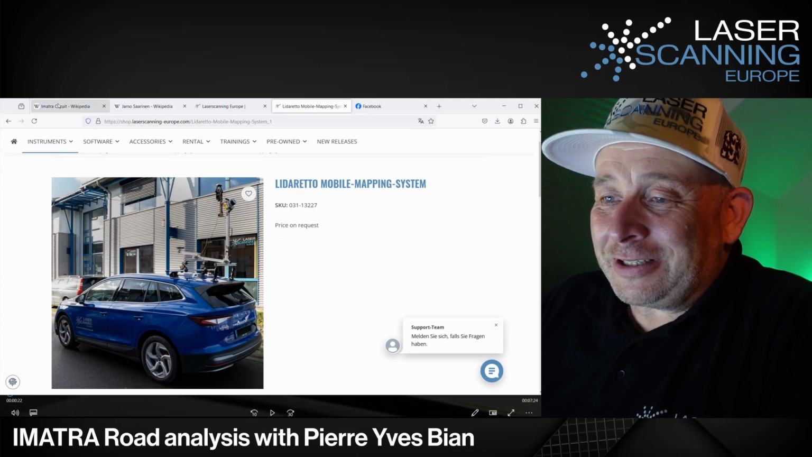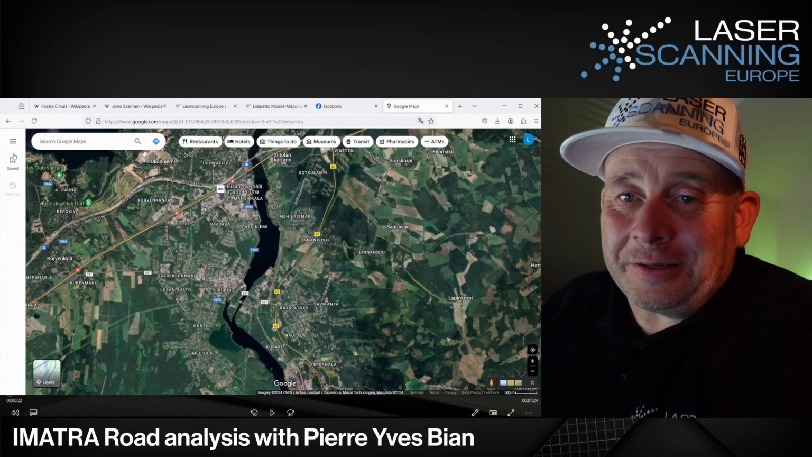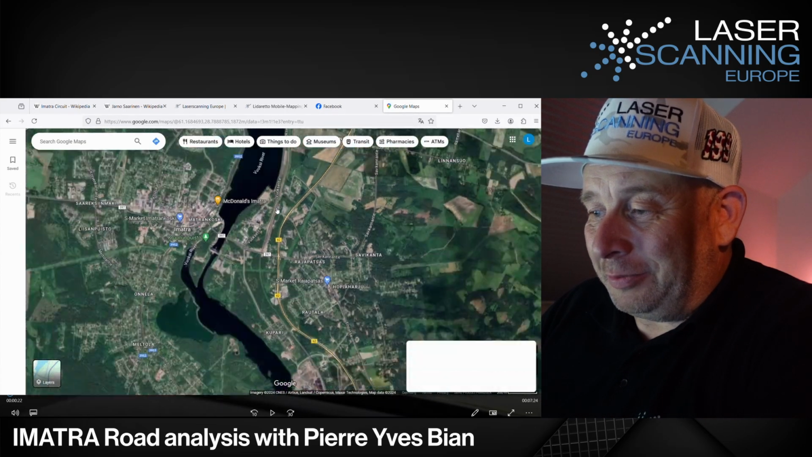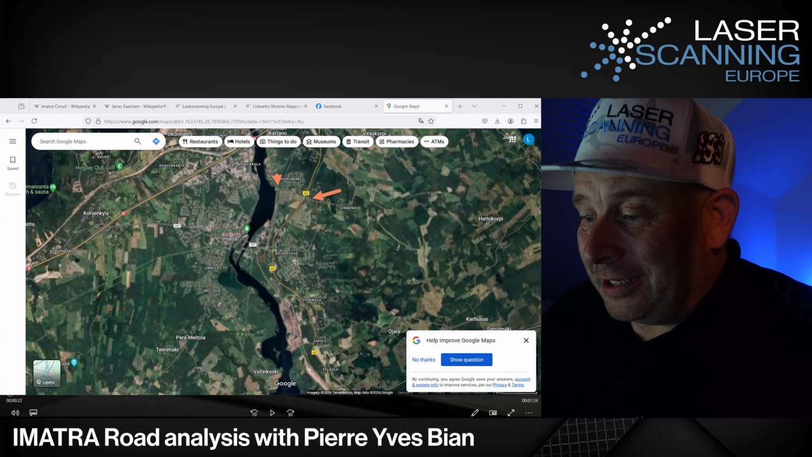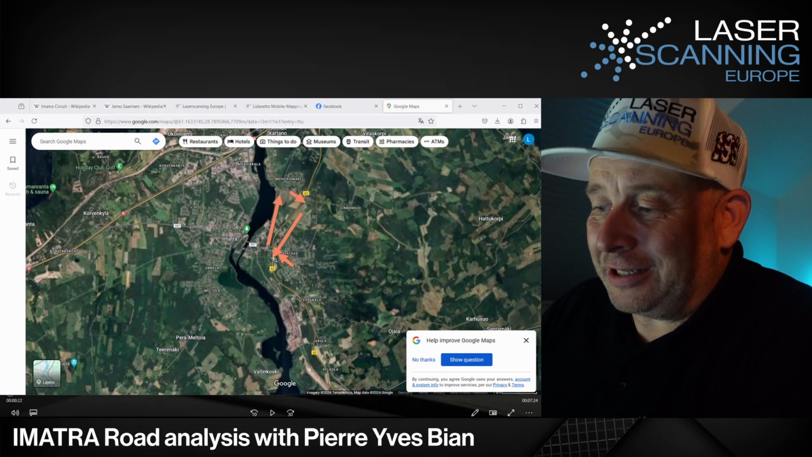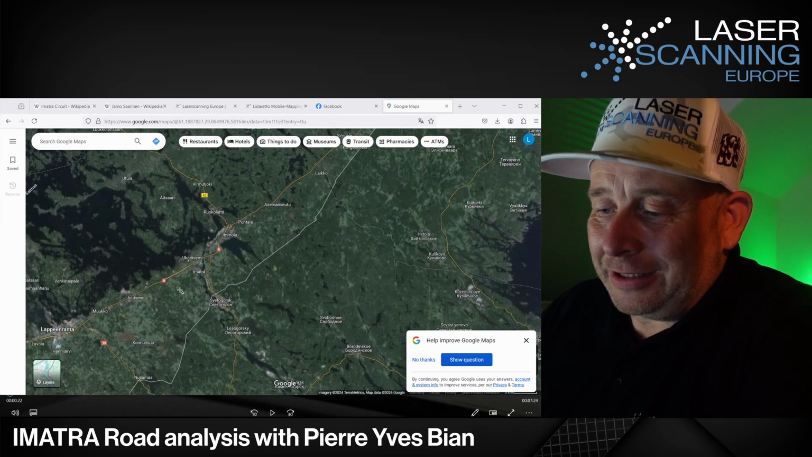At first we have to say, if you are new or you come from somewhere else, where is this Imatra racetrack? The Imatra racetrack is in the city of Imatra. I think it is starting from here, going to there, going to this place and coming back to that place. So it's like this, that, and this. It is a road race. And the city of Imatra, you can see it here.